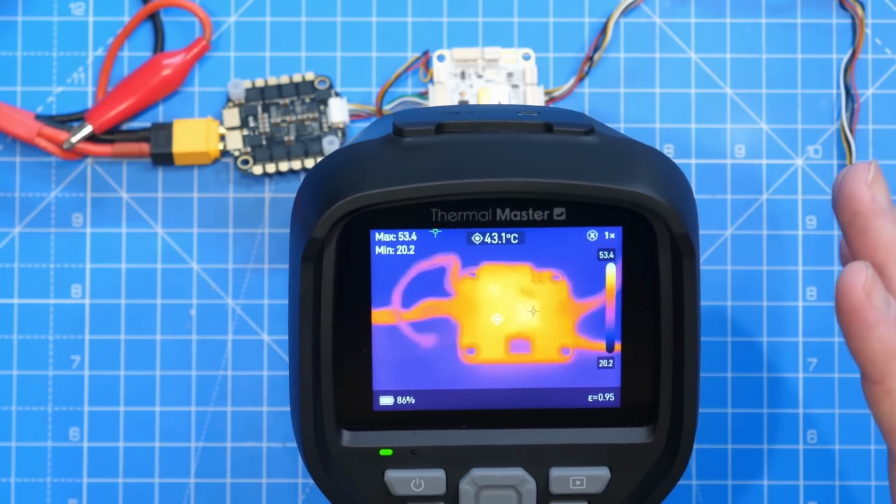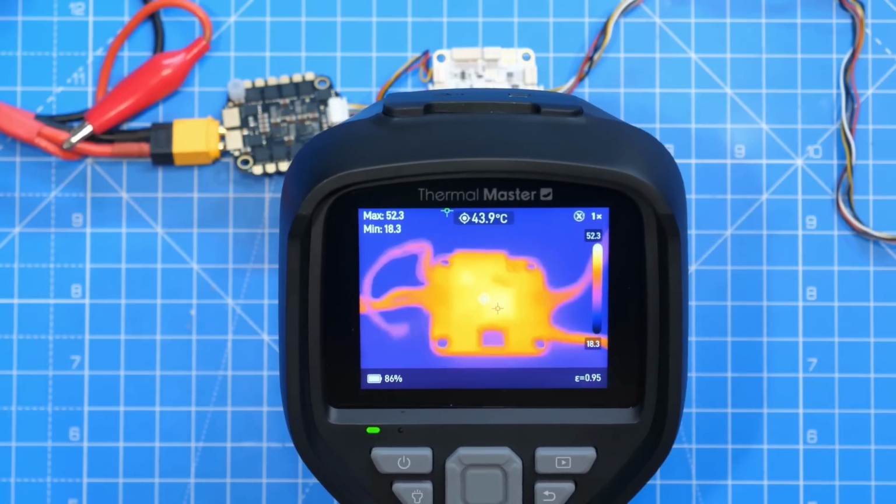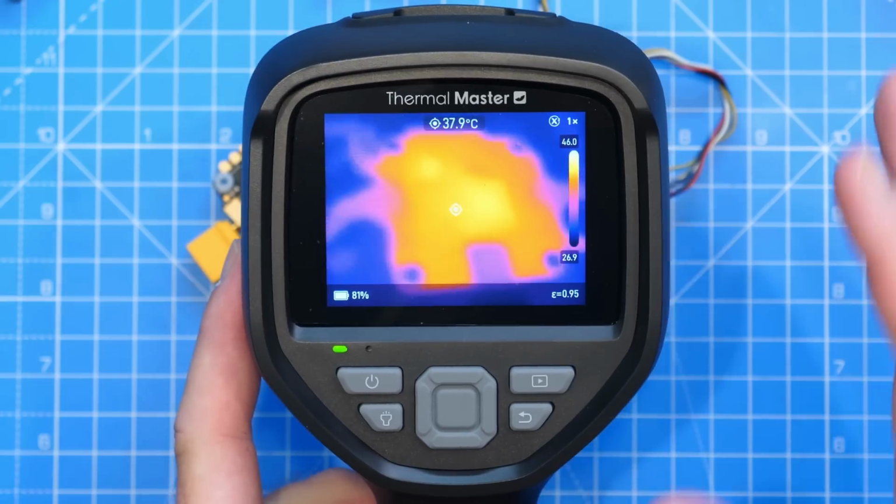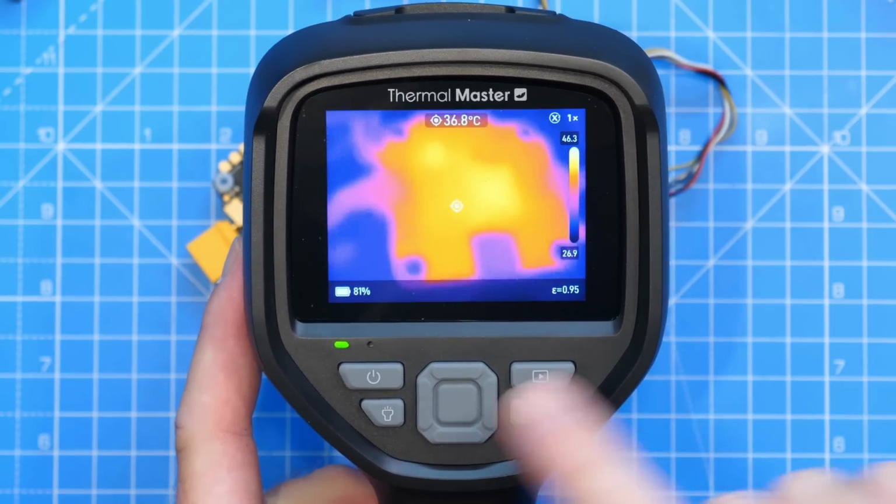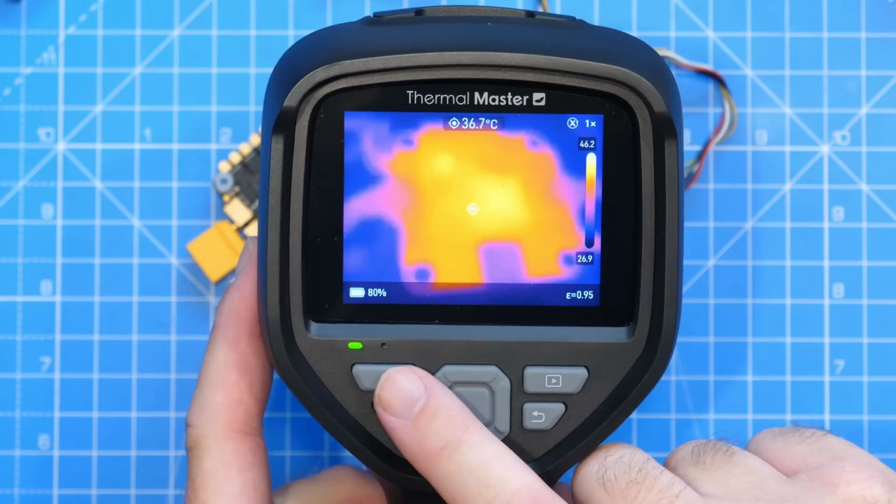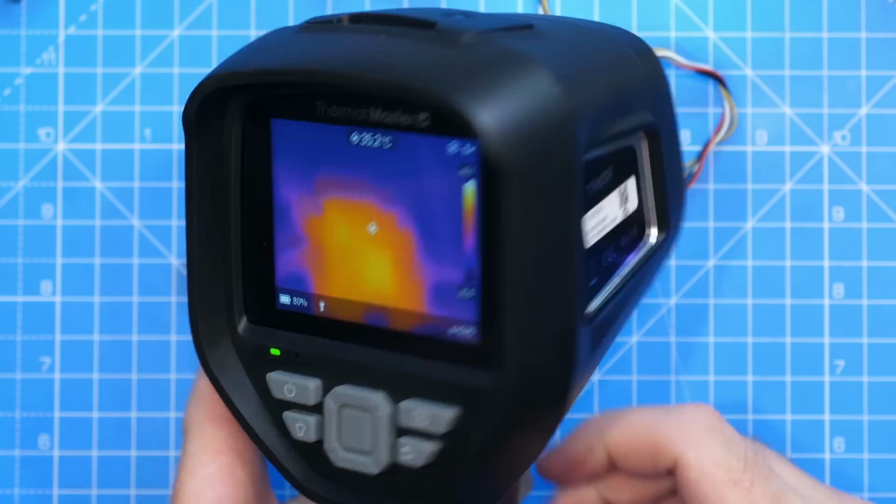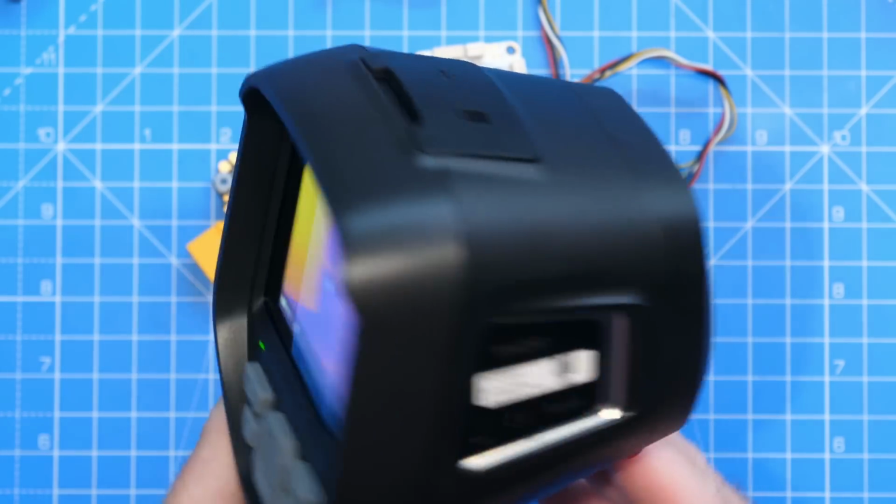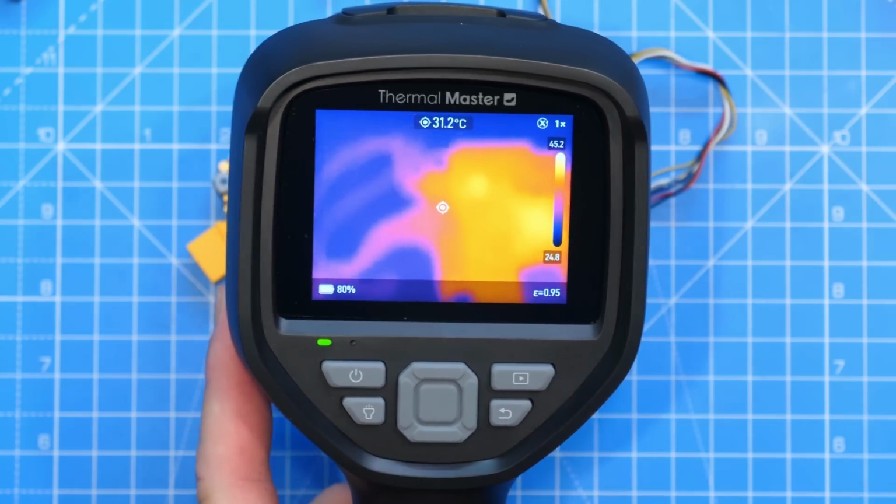However, this is more of an inspection unit, and we'll take a look at use cases for that a little bit more later on. Now, as I've mentioned, because of the extra sensors included with this, there are lots of different options available. The controls for this work as follows. We've got our power button that obviously turns it on and off. There is a button here, which if I press it, turns on the torch on the front. So if I just show you that there, you see that little LED has come on. And if I press it again, that goes off.